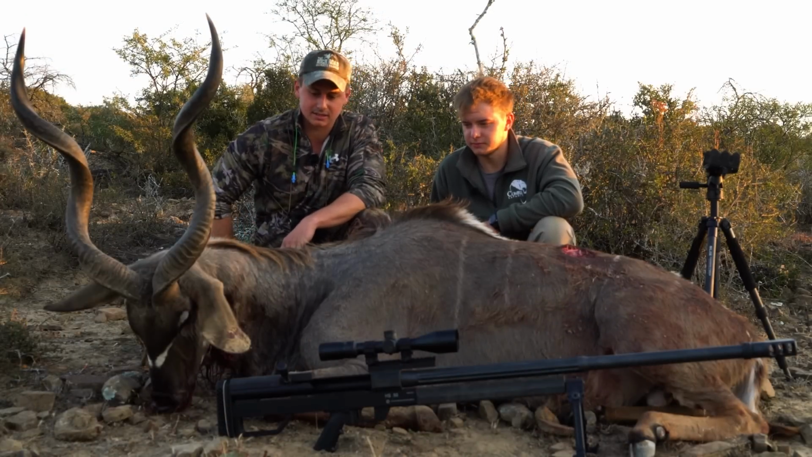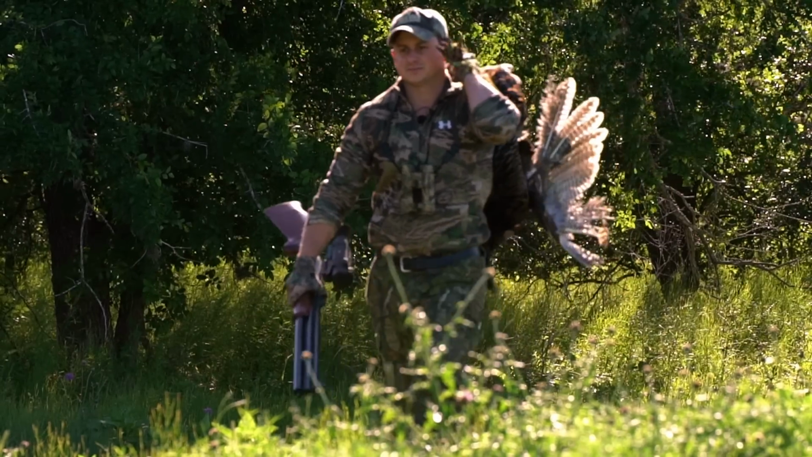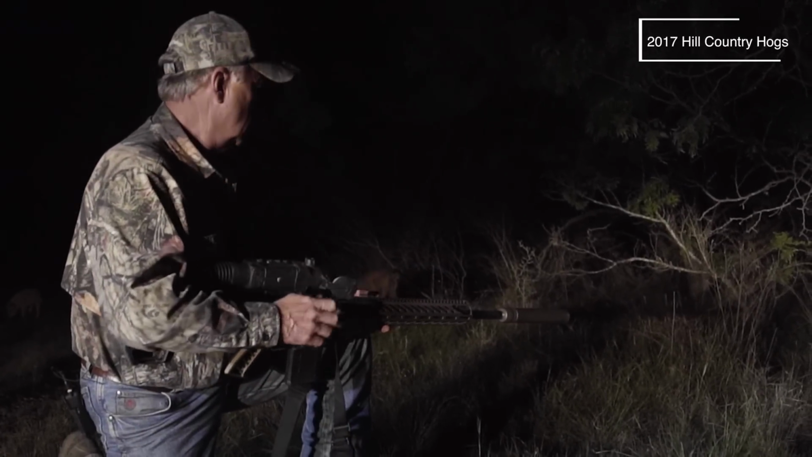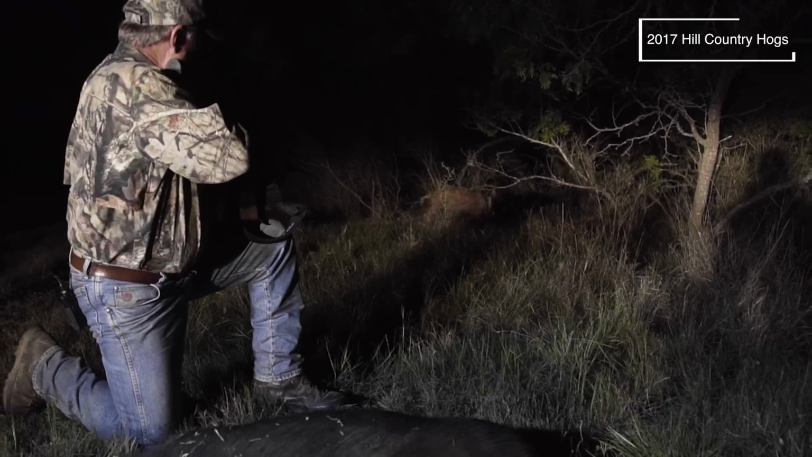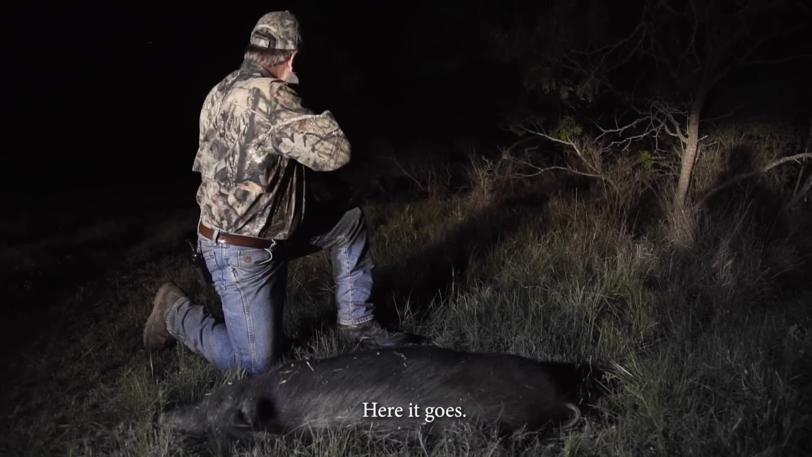It was amazing. This trip, I'm going to be going after some feral pigs. Now, I've done a lot of hunting in my life, deer, turkey, and I've done a little bit of pigs, but nothing too crazy. Not like what Keith does. Look at the hogs right here. There it goes.